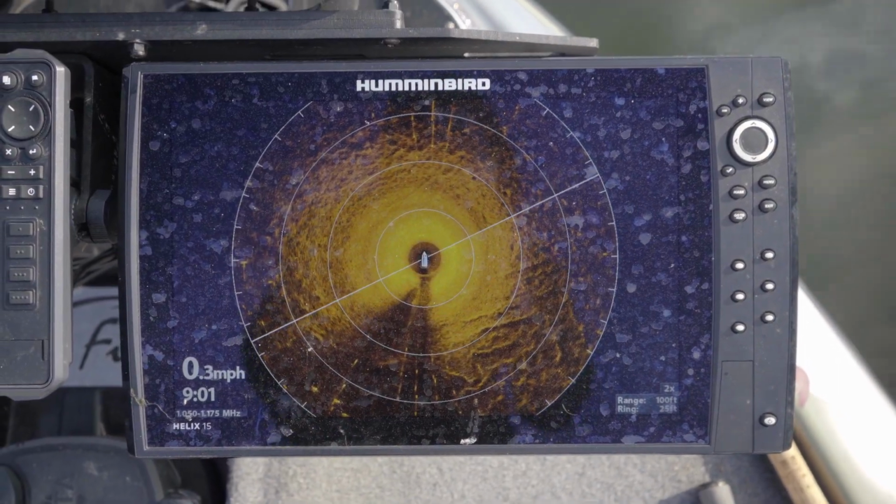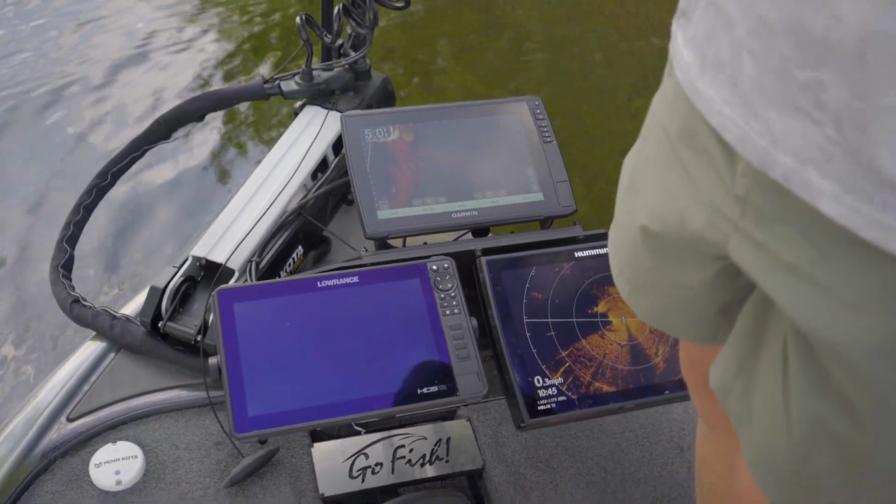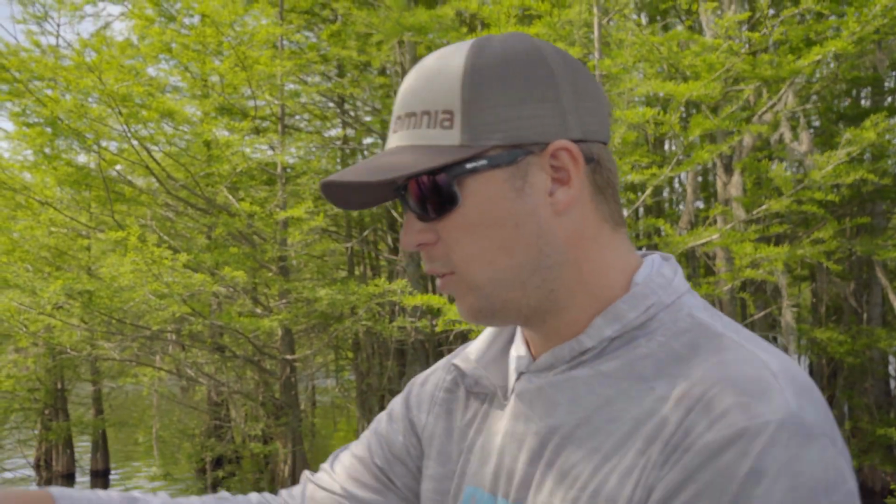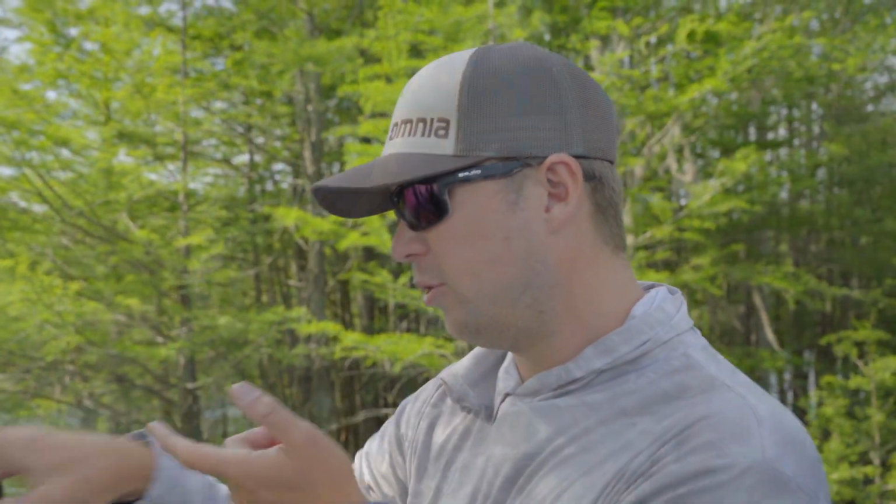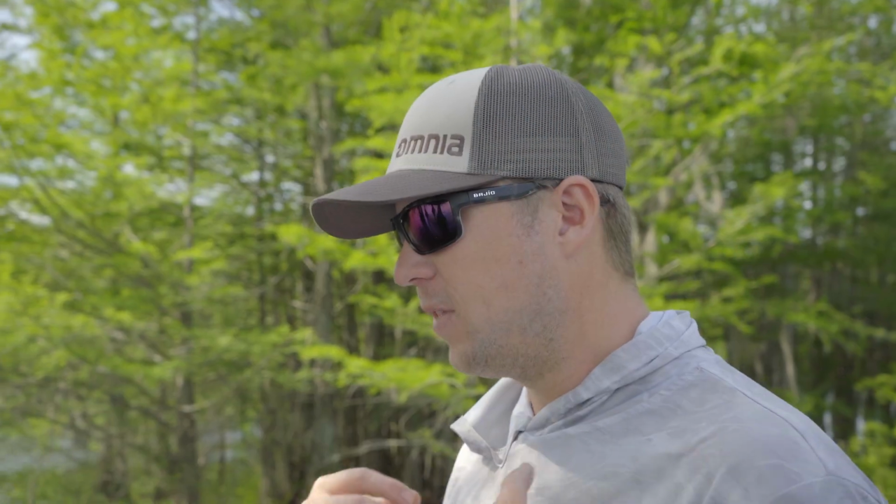The reason for that is the Garmin live scope to me is bait awareness. That's because I grew up fishing shallow water. You threw a spinnerbait by that tree, you saw the blades turn, you could see the stump, you were fishing the structure, you had that bait awareness. It was intimate. You were in tune with your bait at all times.